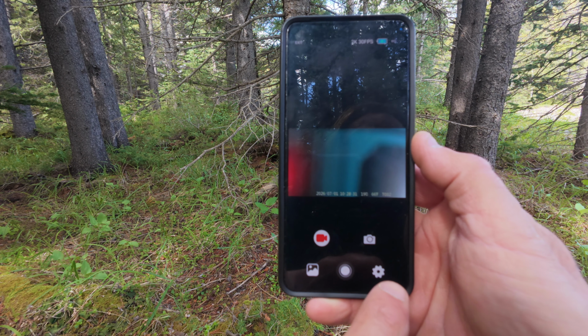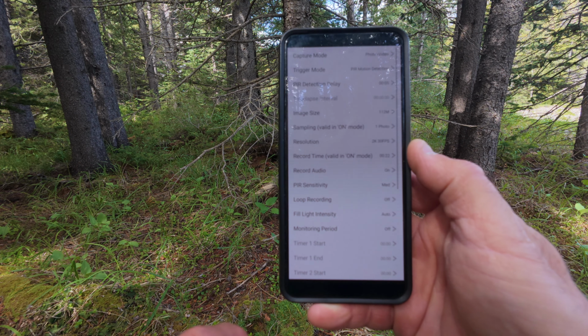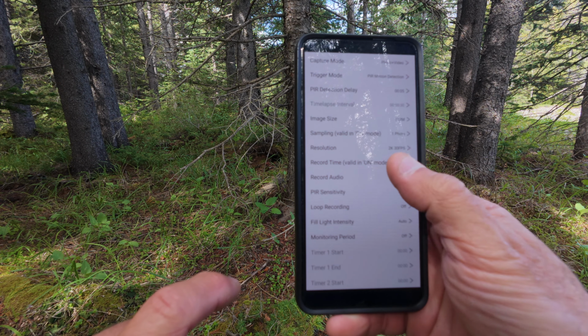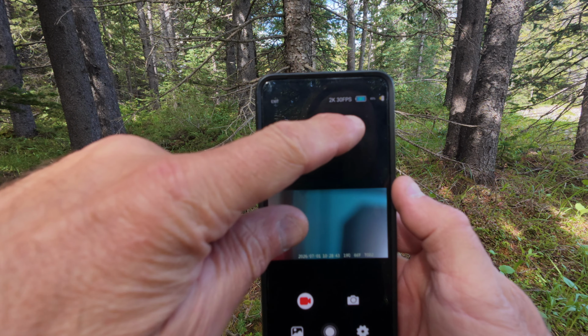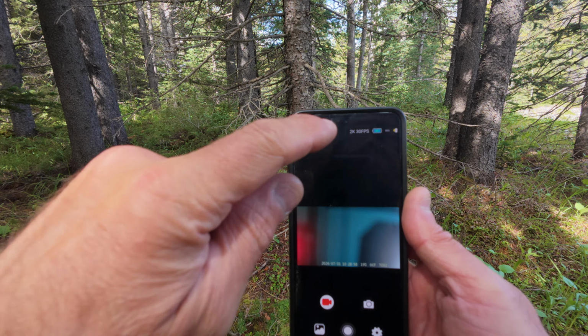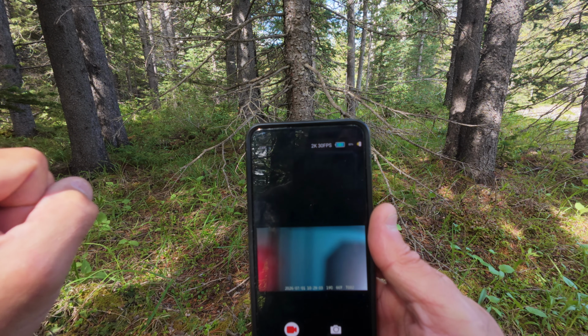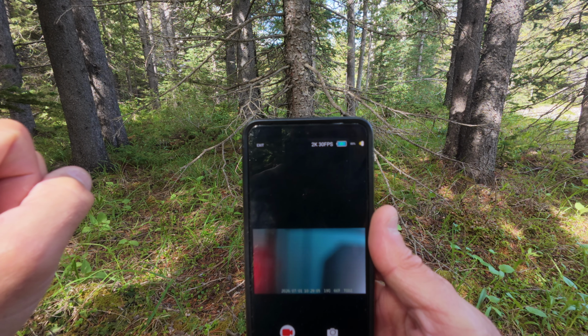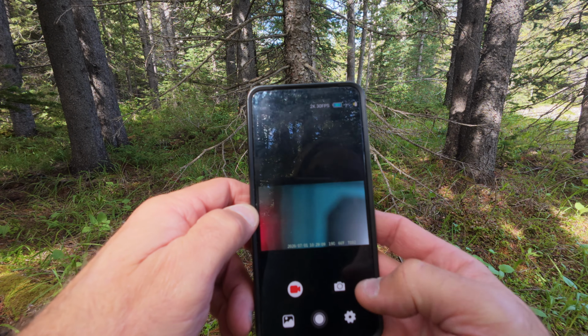So we'll jump into the settings so I can go over the settings for you. But maybe before we do that, I should go back to show you on top what we have set here. This camera right now looks like it's set at 2K 30 frames per second. It shows you the battery life as a percentage, which is 85%. I have to change that. For some reason I thought I set it to 4K.